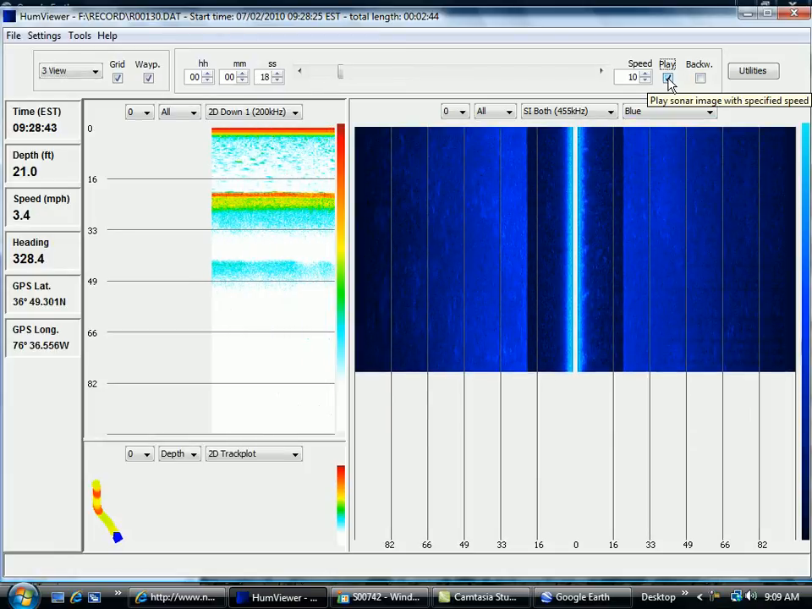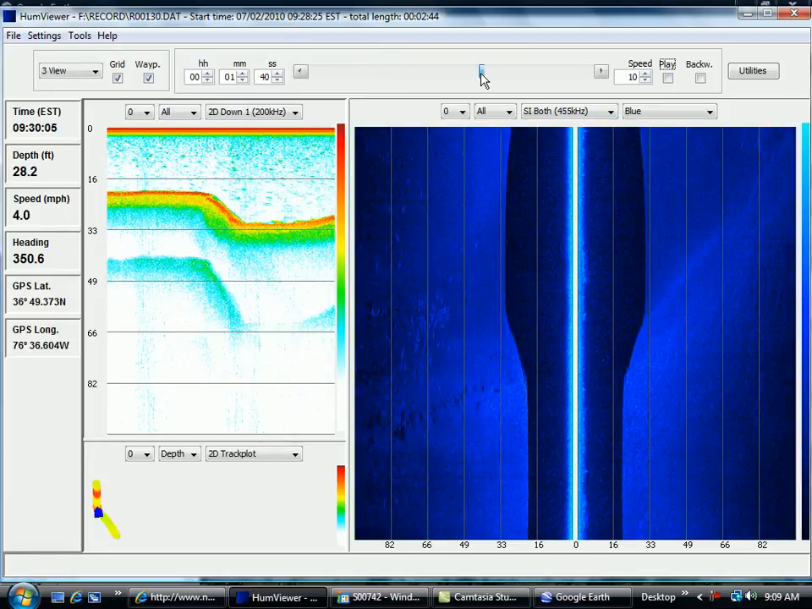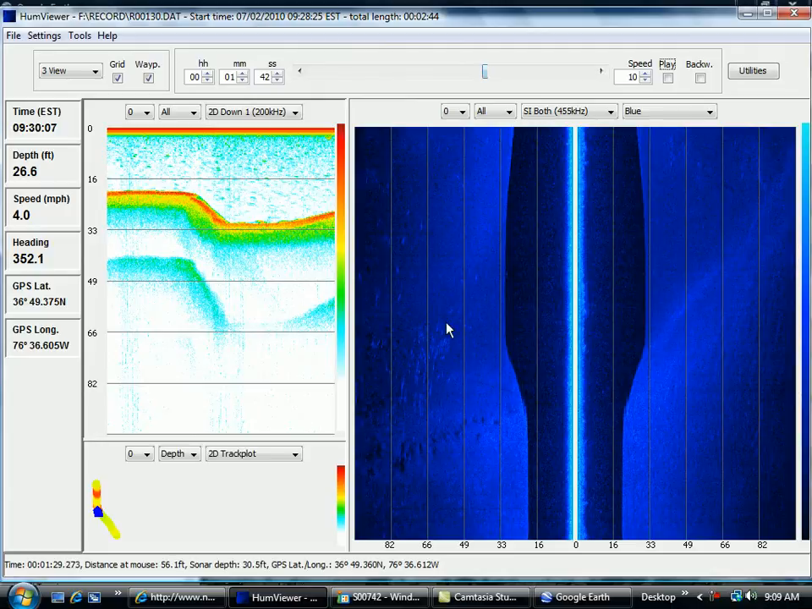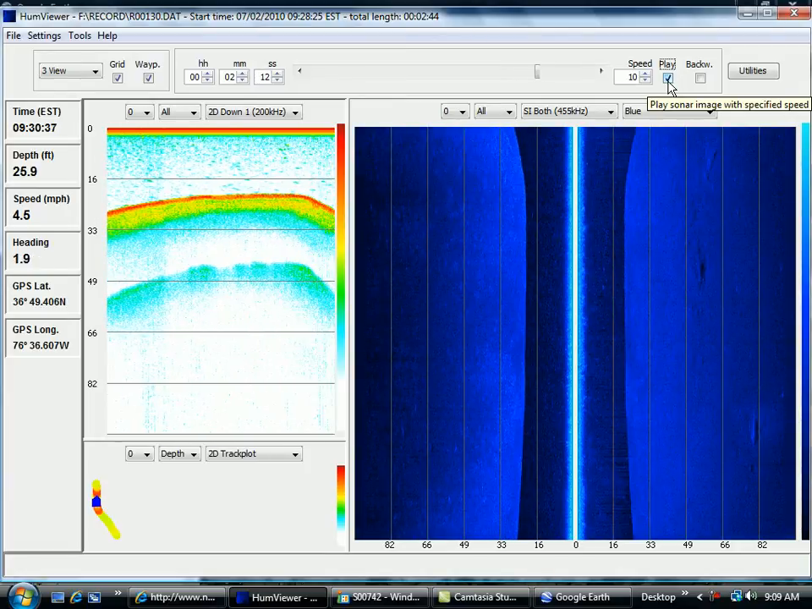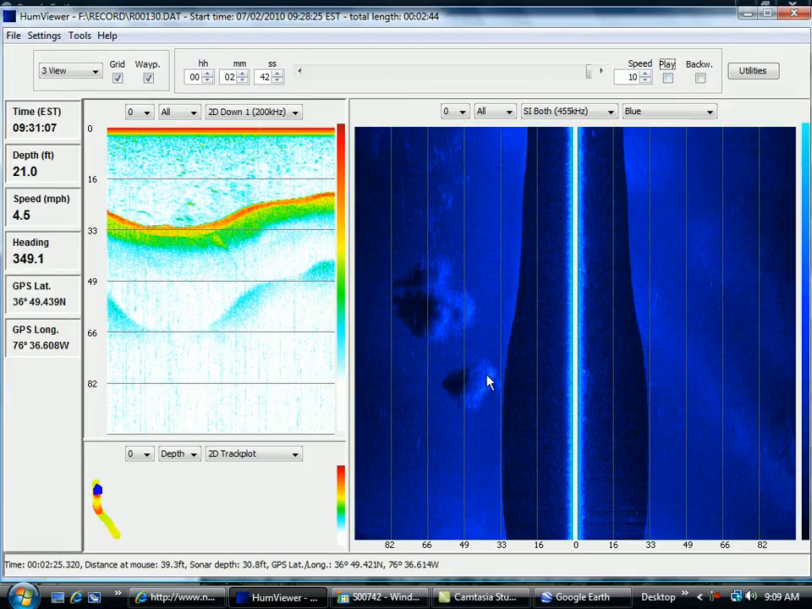I'm going to fast forward this one just to save a little bit of time. There we go. These are gar over here to the left. I figured that out because I caught one. So here we go. And this time the school's off to my left. And here they are. Here's a big school here and a big school here.